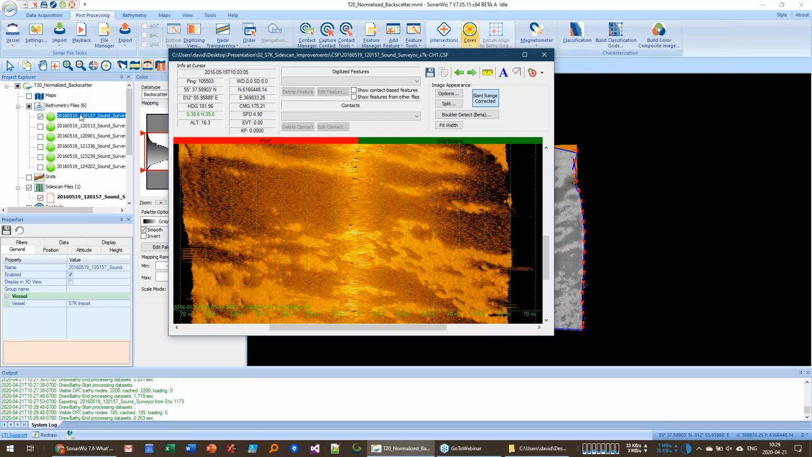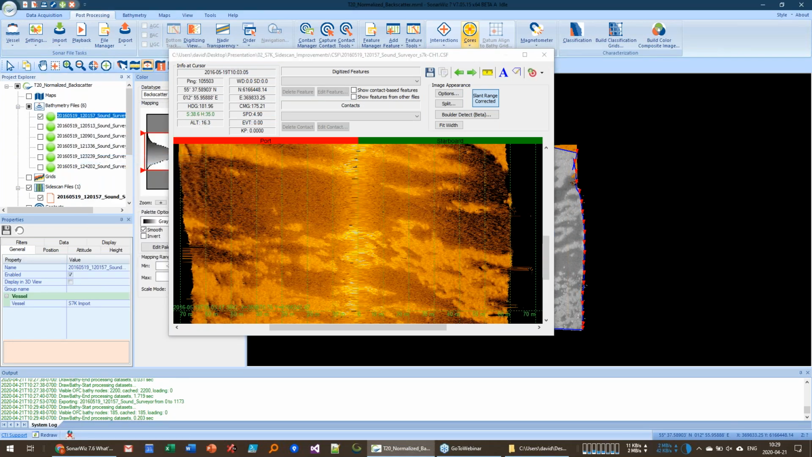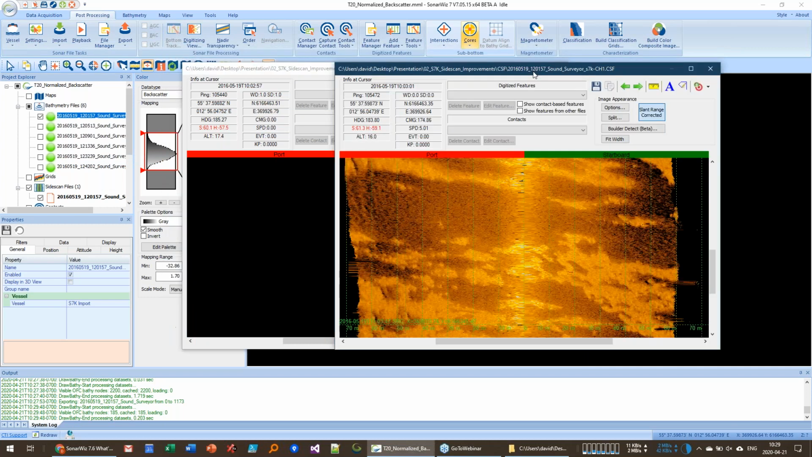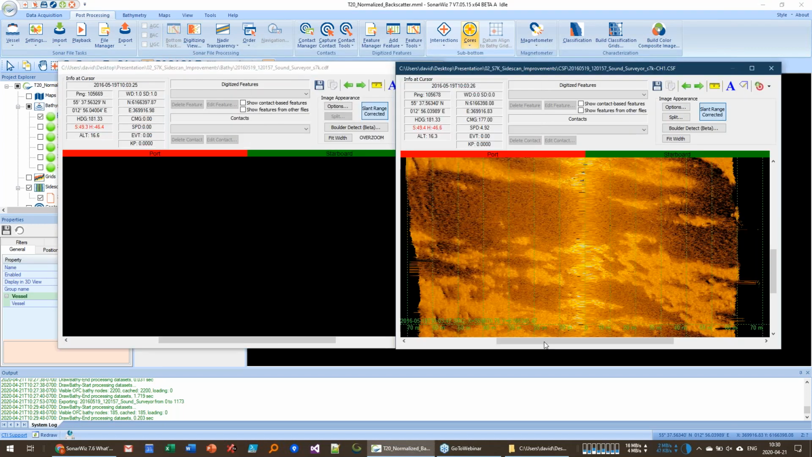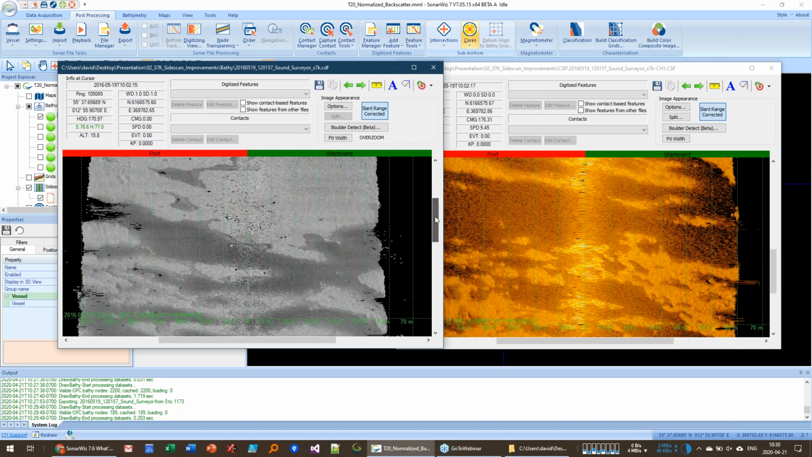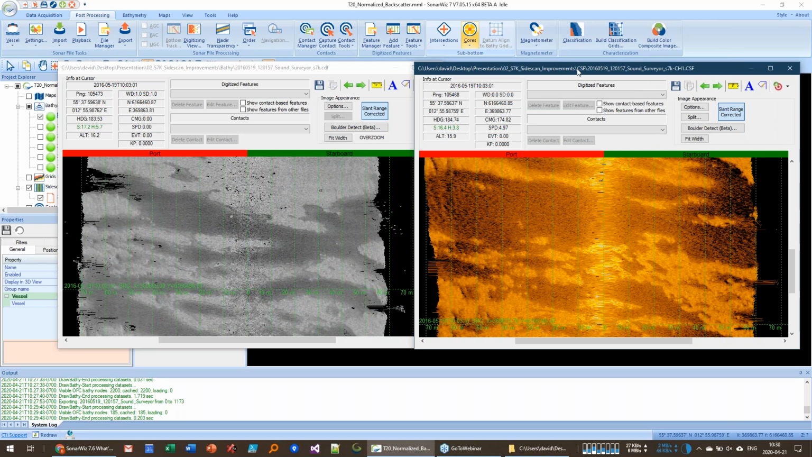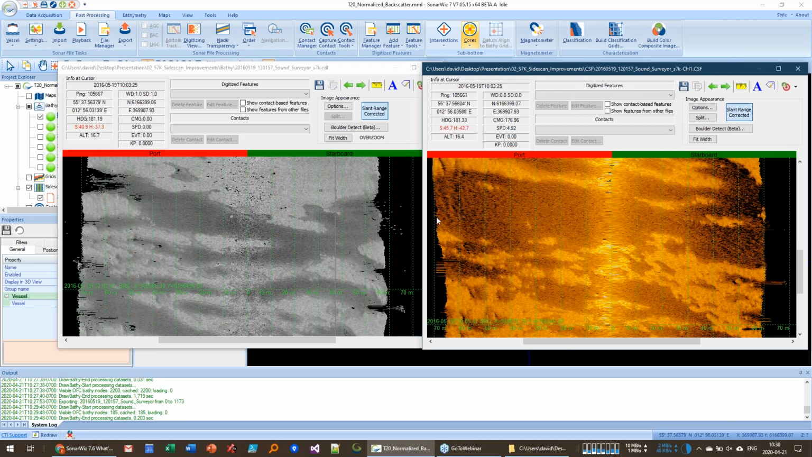So we can compare side by side the backscatter from, here we have the backscatter from the snippets imagery. And on the right, we have the imagery using the full resolution of the data.